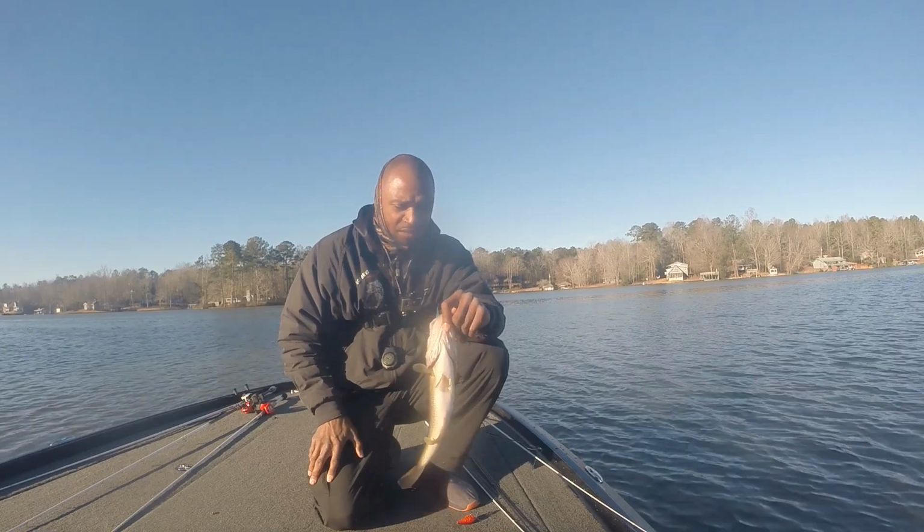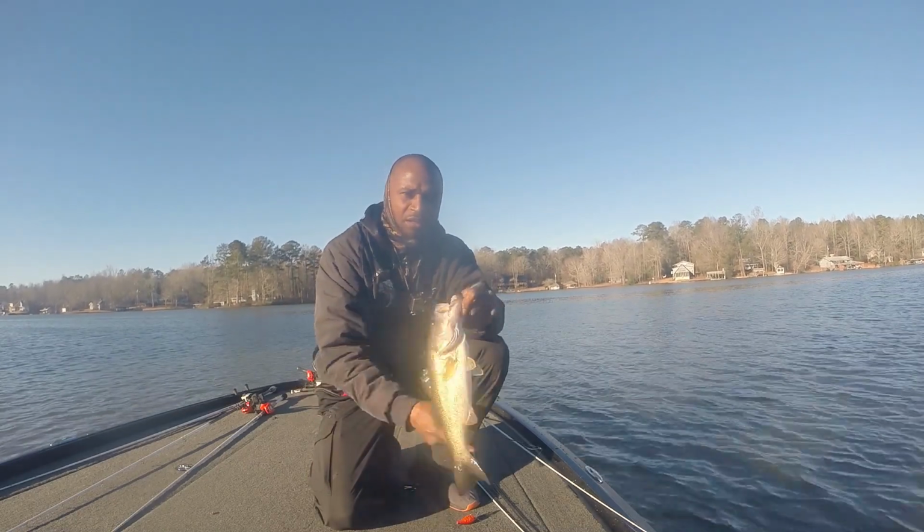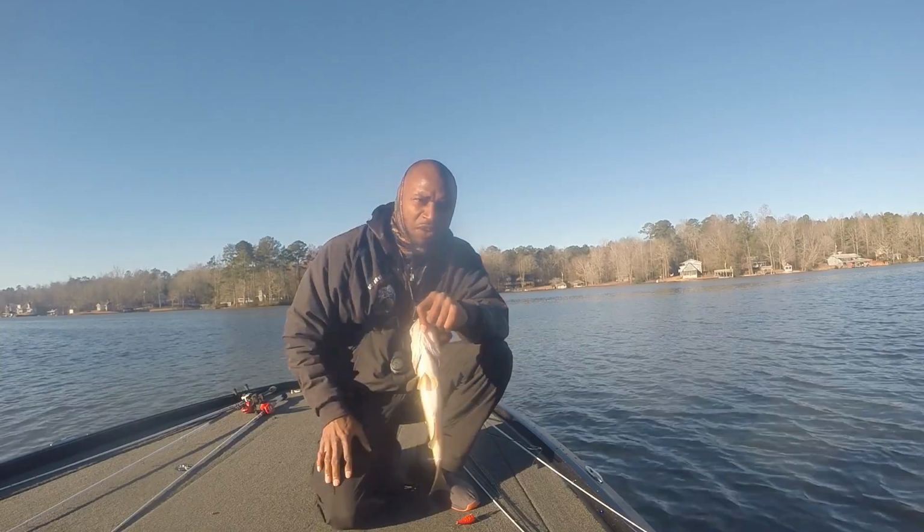Found a shell bed and pretty much ran that crankbait through there. All right, fish number 1. Let's see what else we can find out here.